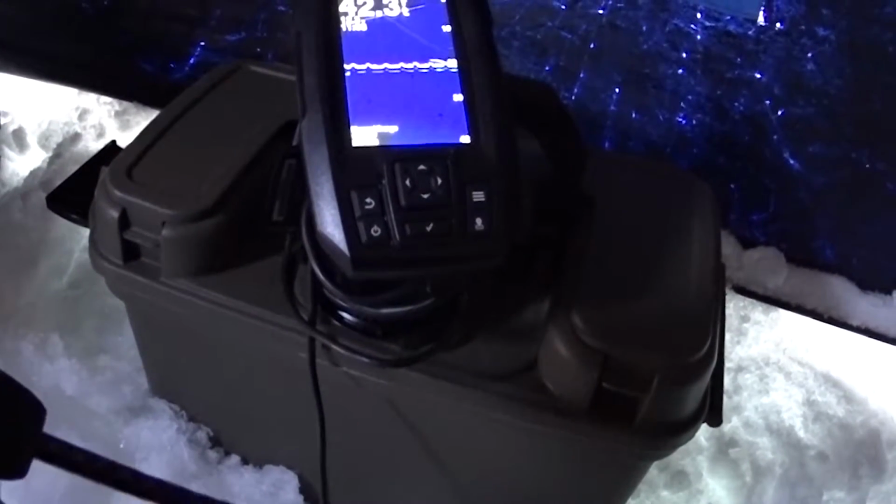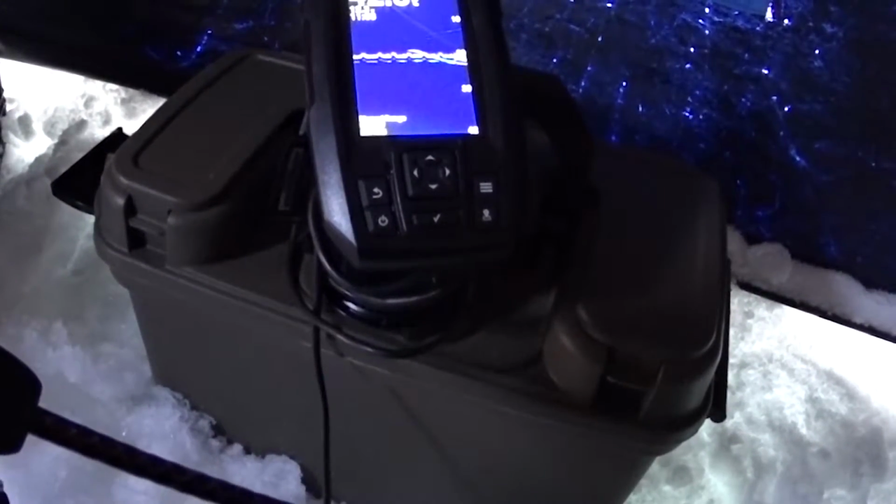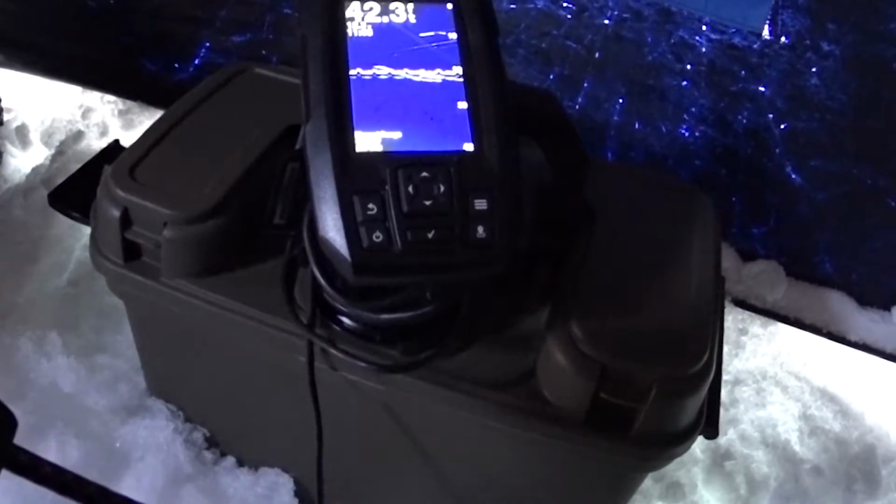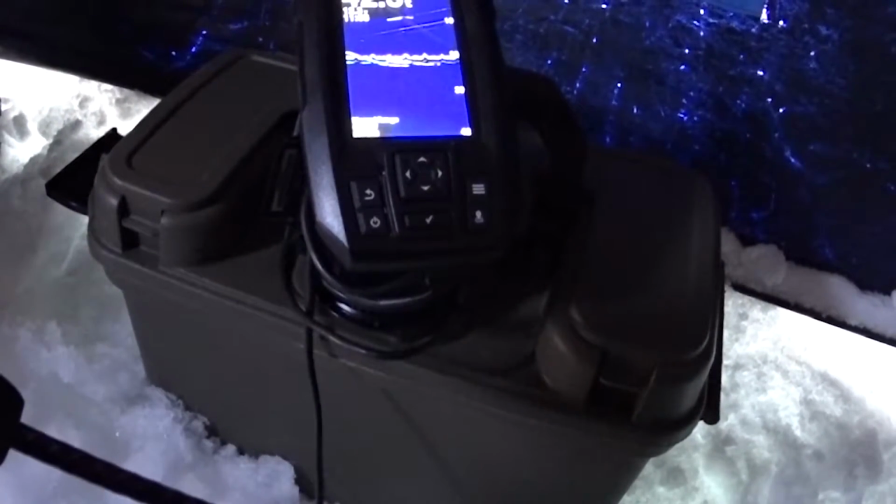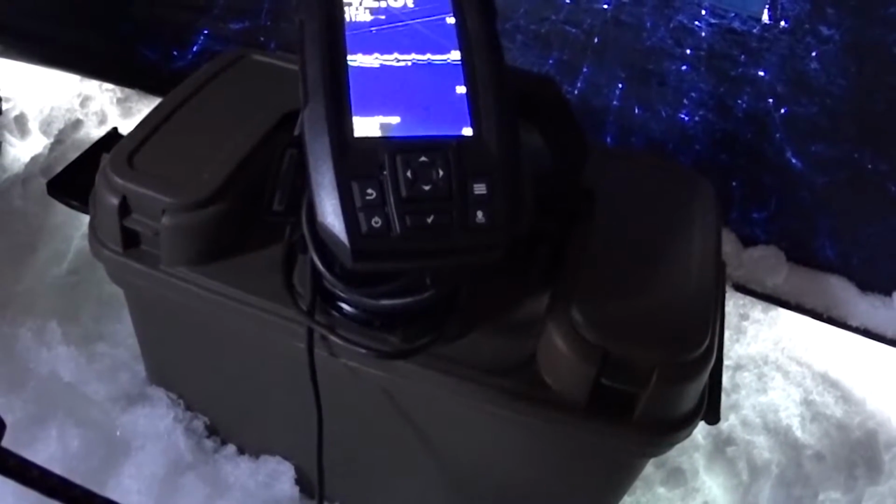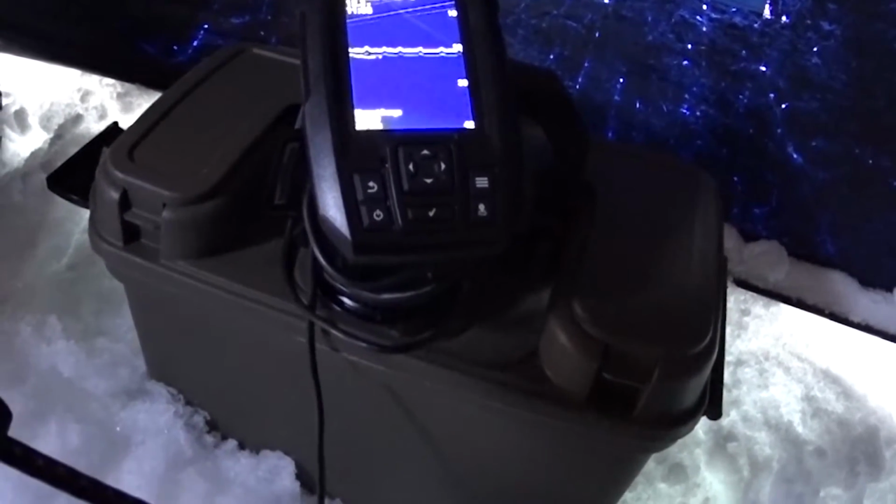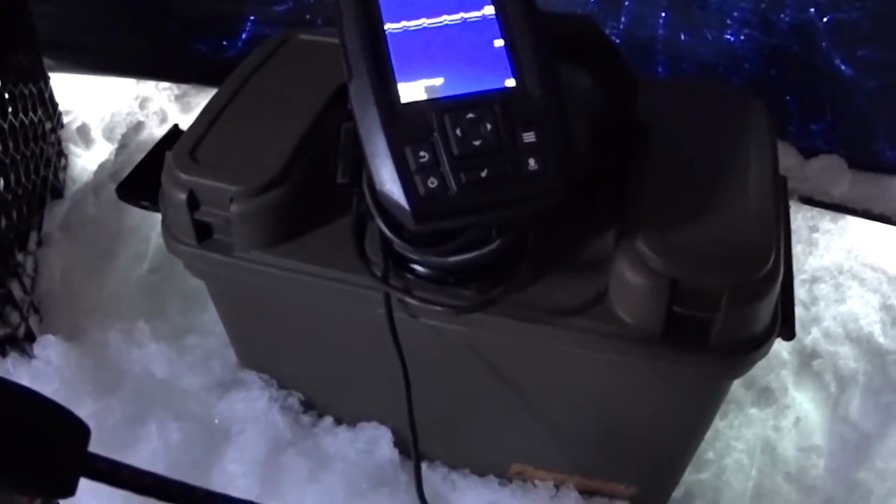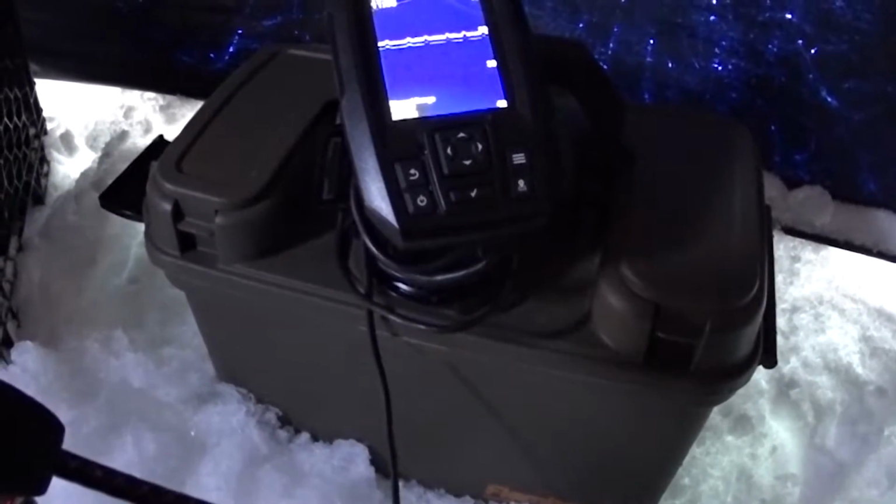See my Go Fish cam there, jigging away, and you can see just above that there's a fish has actually come down to check out my presentation. There's one up at 10 feet as well right now. There's actually two fish down at 20. Hopefully we can get this guy to bite. Just small jigs. No interest from that one.